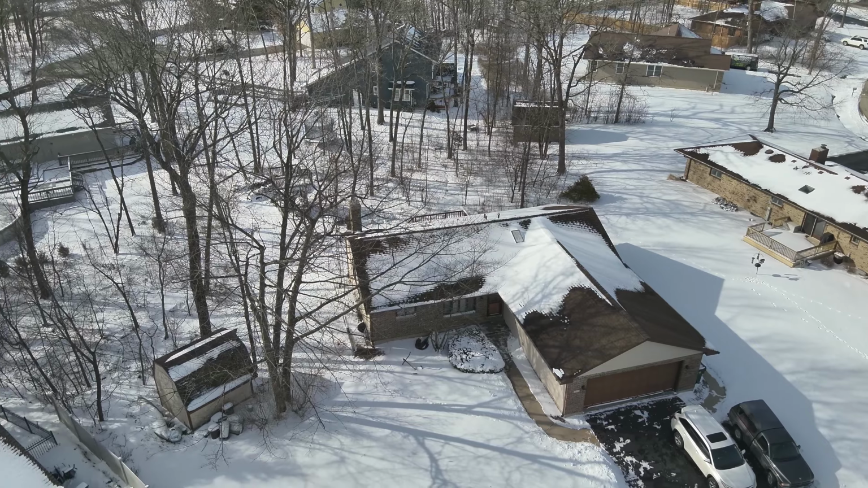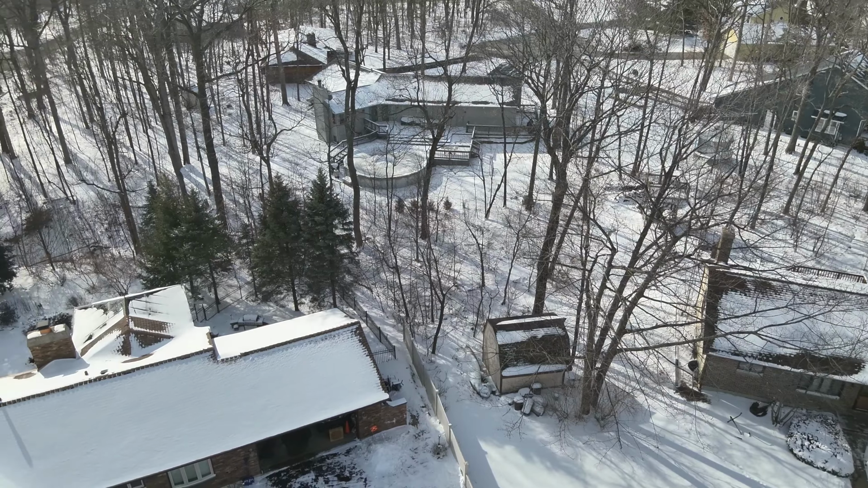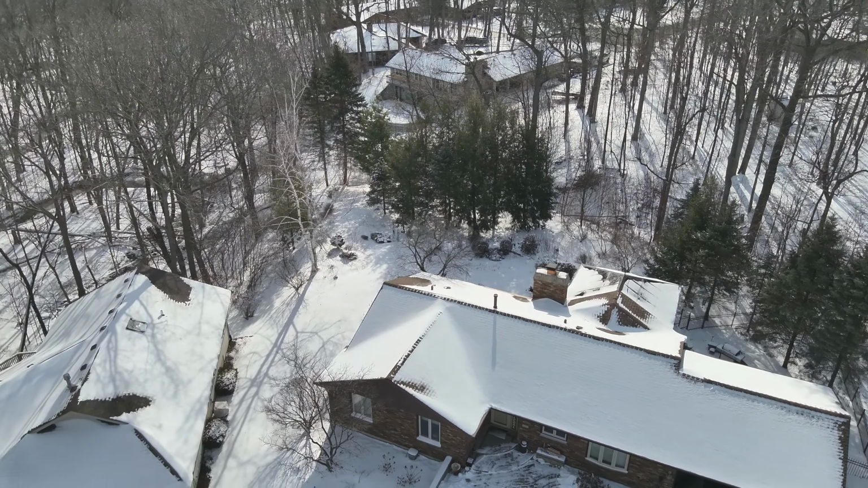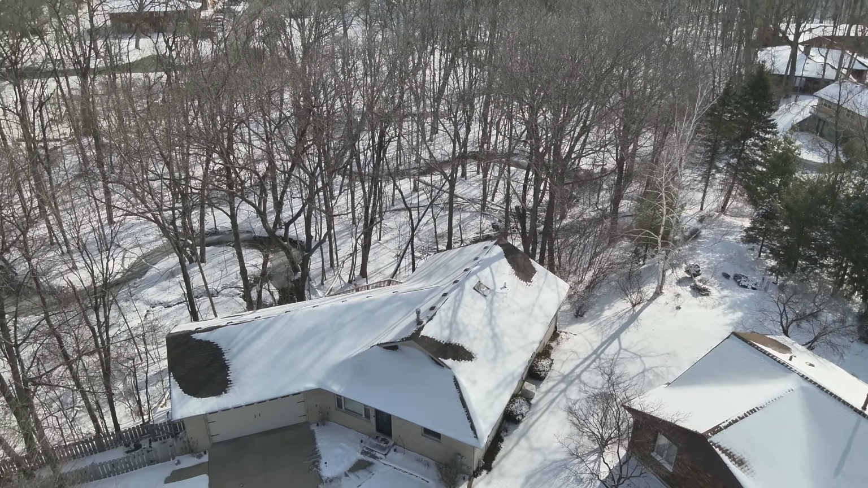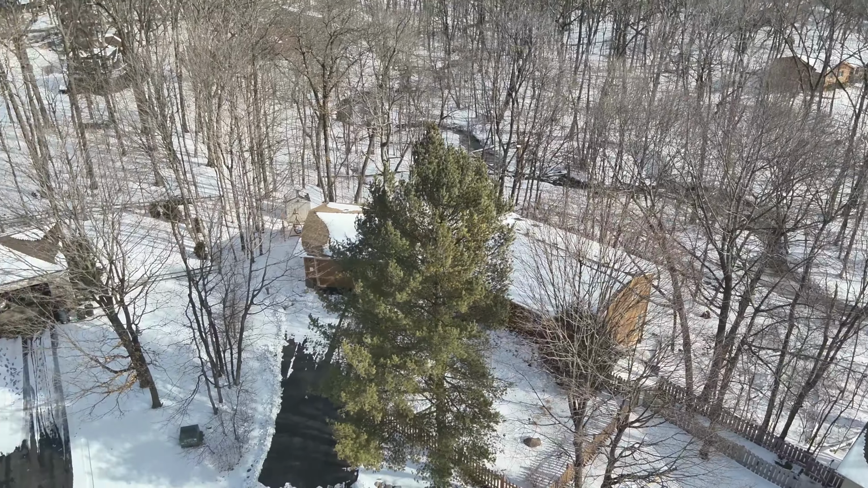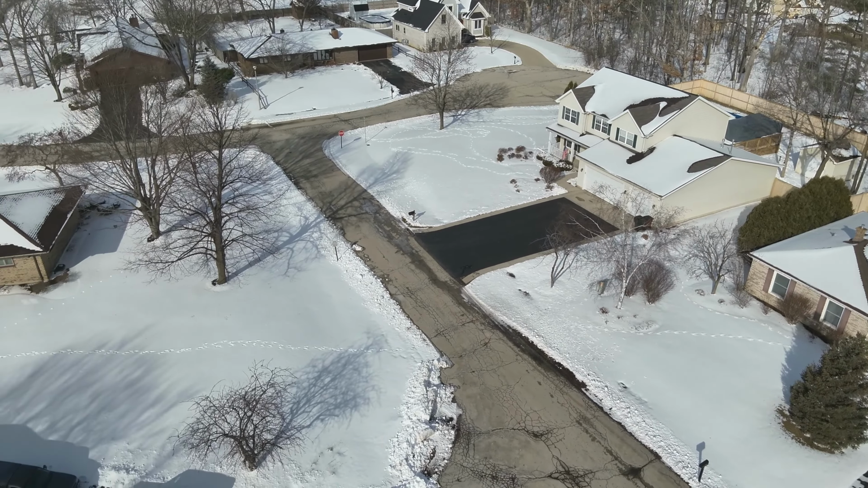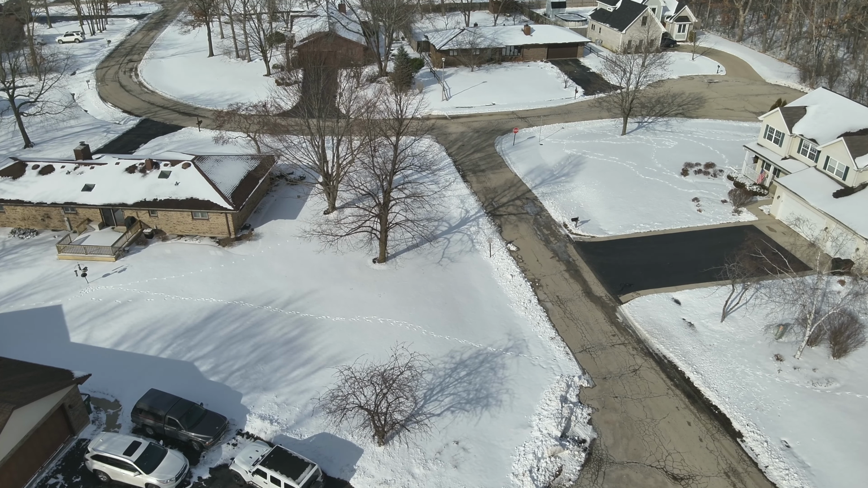I just wanted to go through an event, a mission that was flown with my Mavic 3T. The T is for thermal drone. I wanted to give you an idea of what the drone could do and what we found on this particular mission. I launched out of my driveway, and here you see I just rotate the drone about 120 feet up in the air. This mission took place in my neighborhood, at an altitude between 120 and 160 feet with some adjustment.